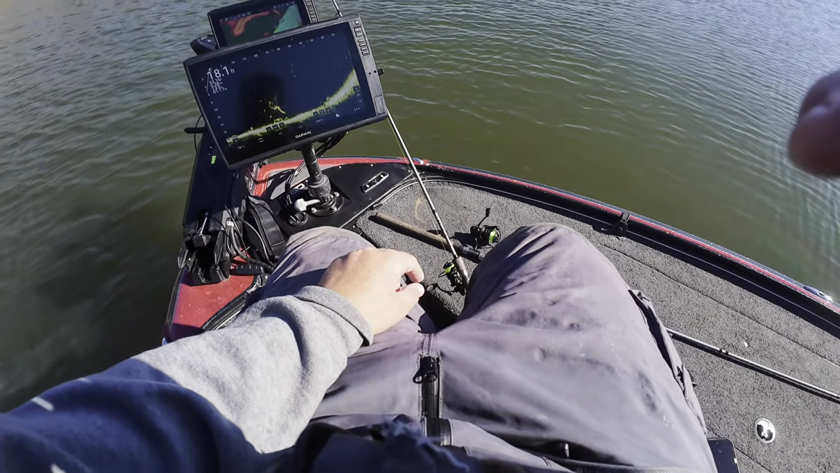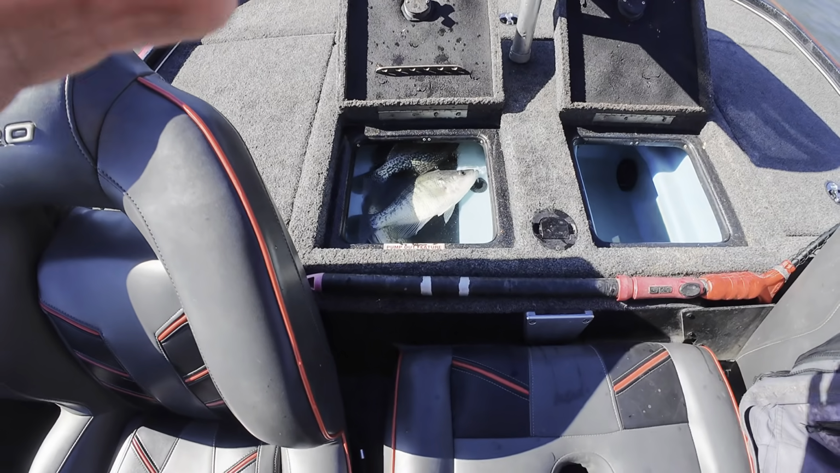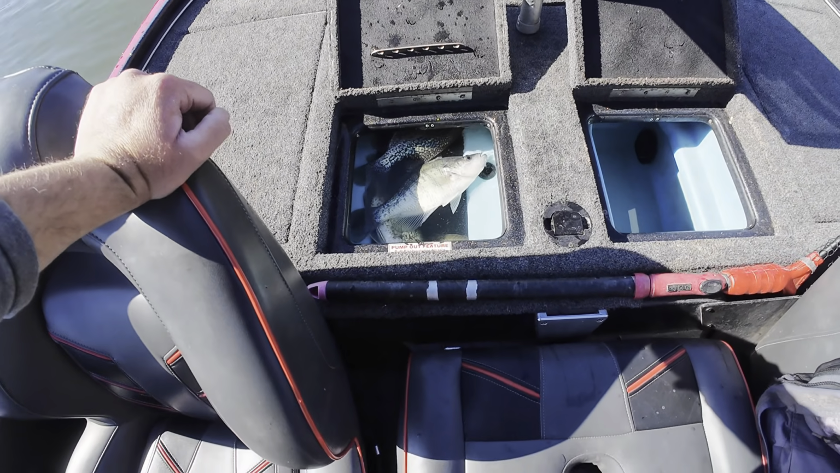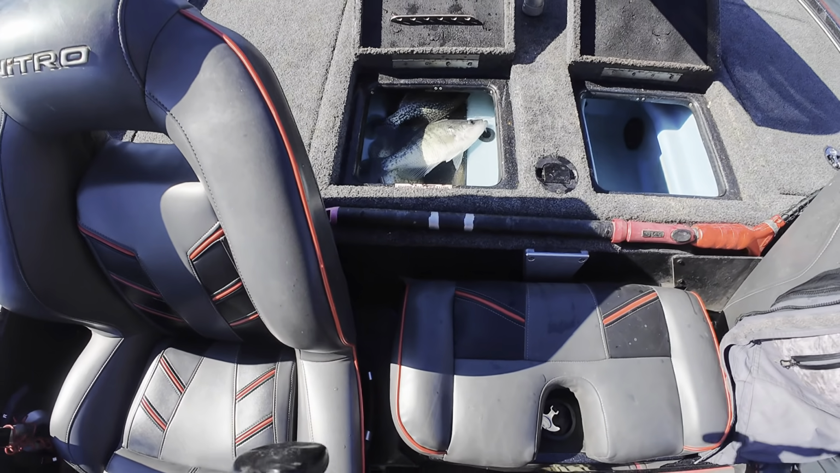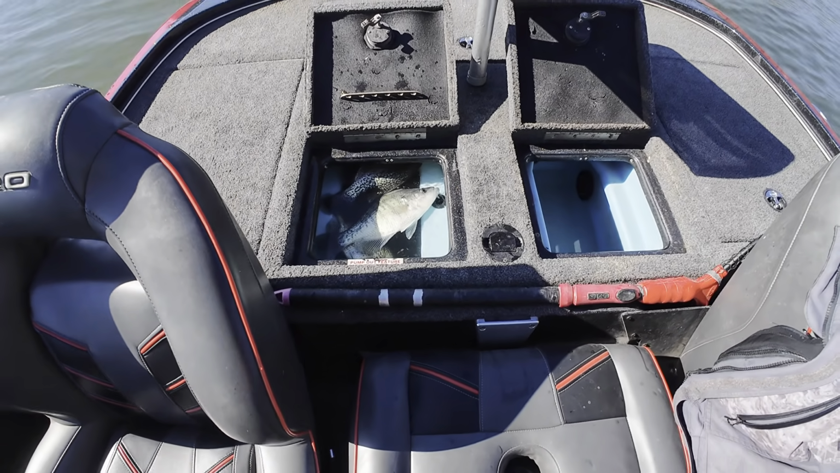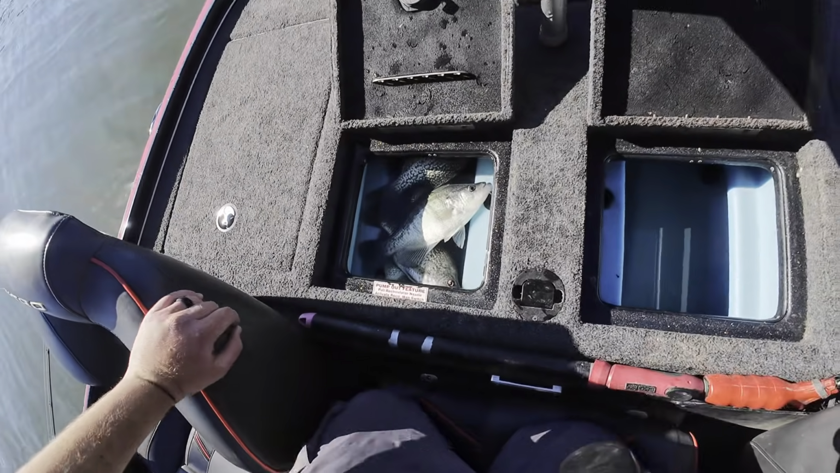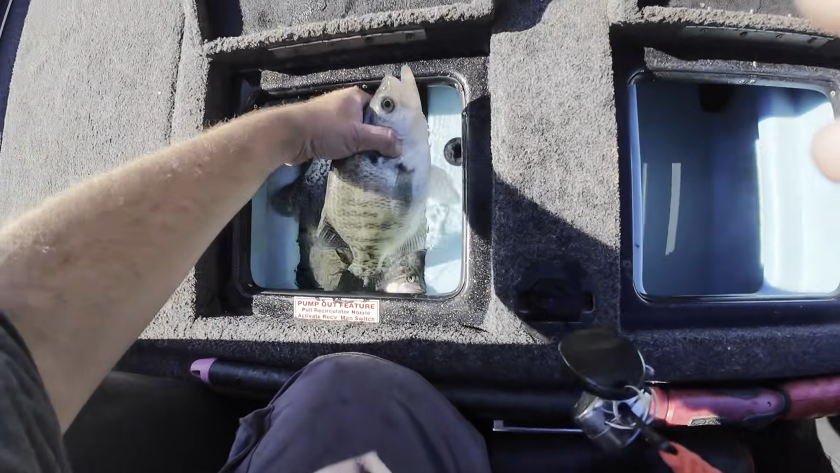I'm going to go change the battery in my camera because this one is about to be dead. New camera and battery. I'm going to go ahead and count how many I have. I don't want to go over my limit. Like I said, it's only 15 fish per person here, 10-inch minimum, and I know all these fish are well over 10 inches, so we're going to go ahead and count them together, see what I got.